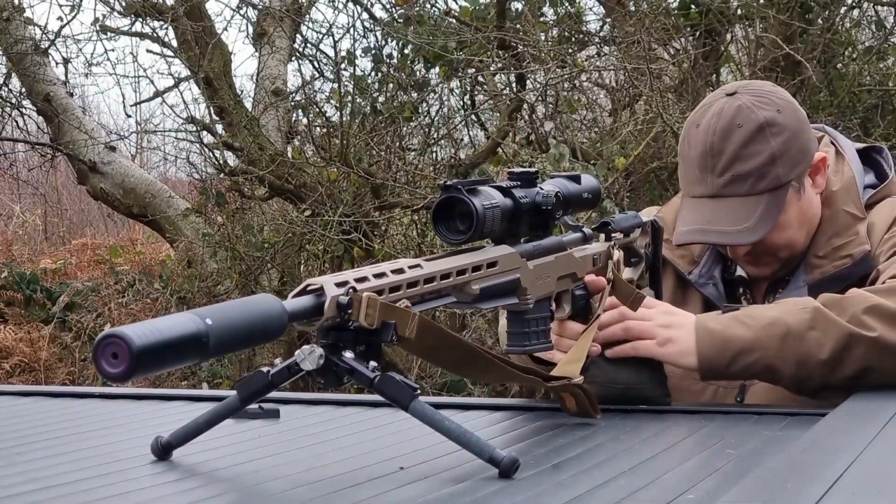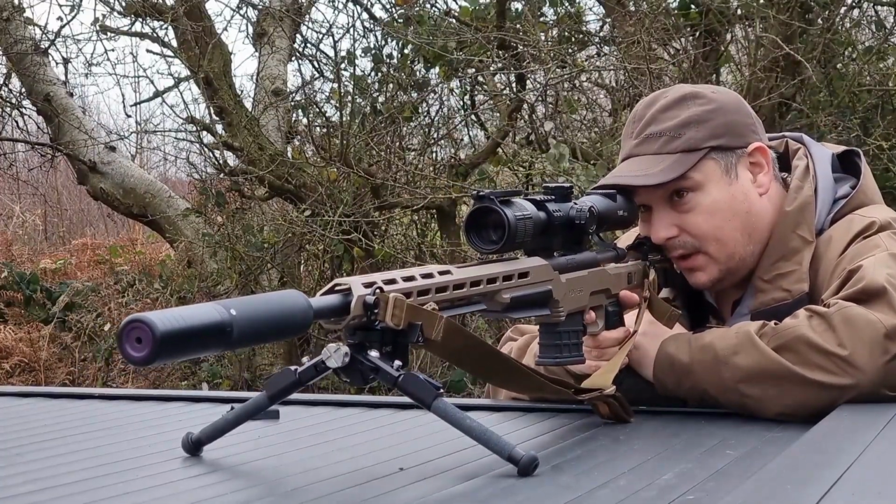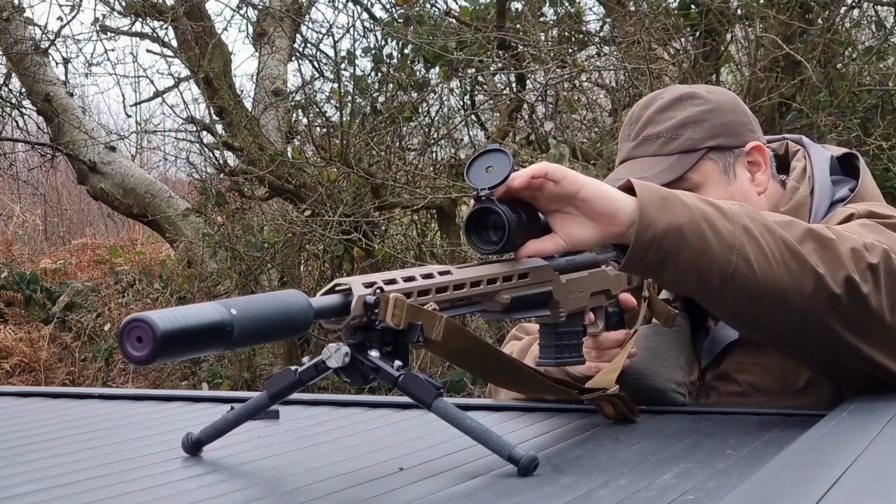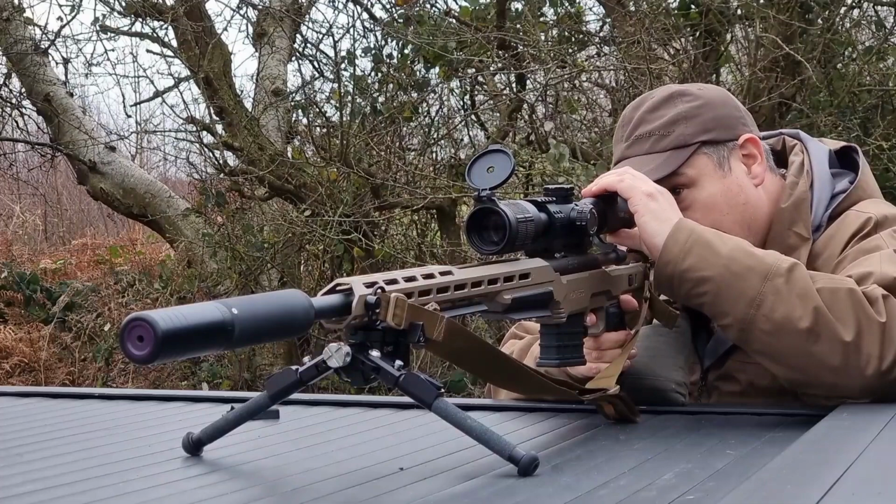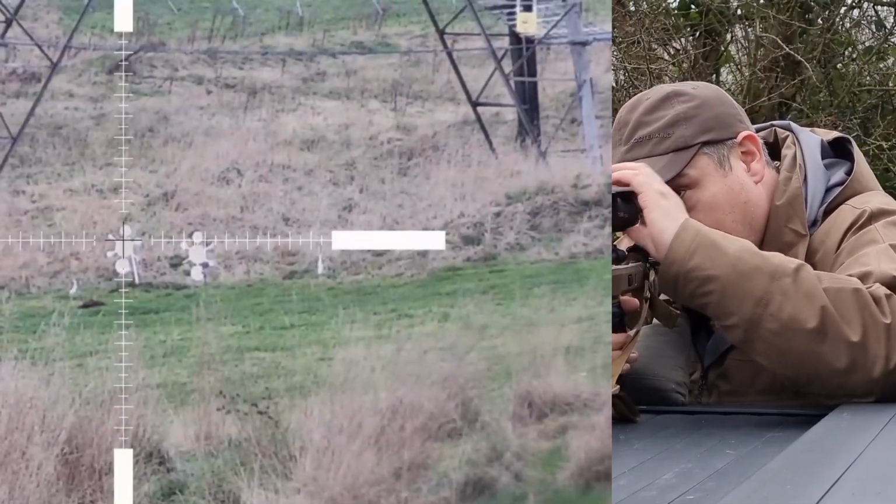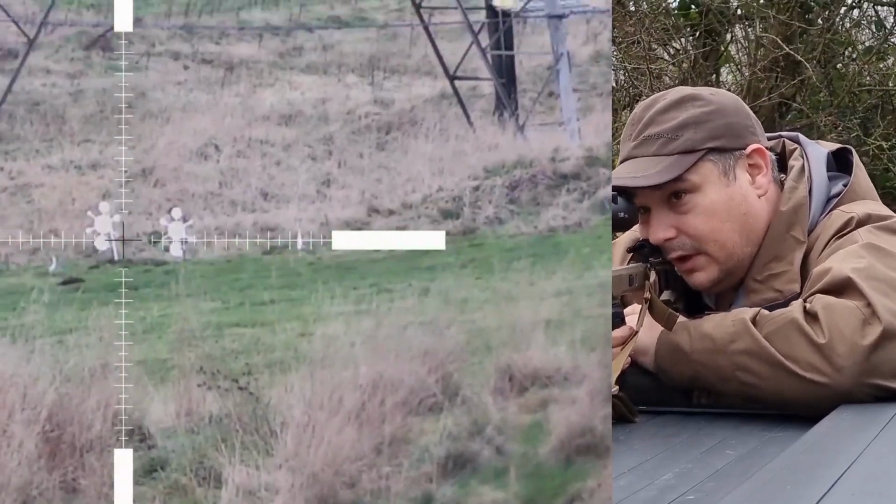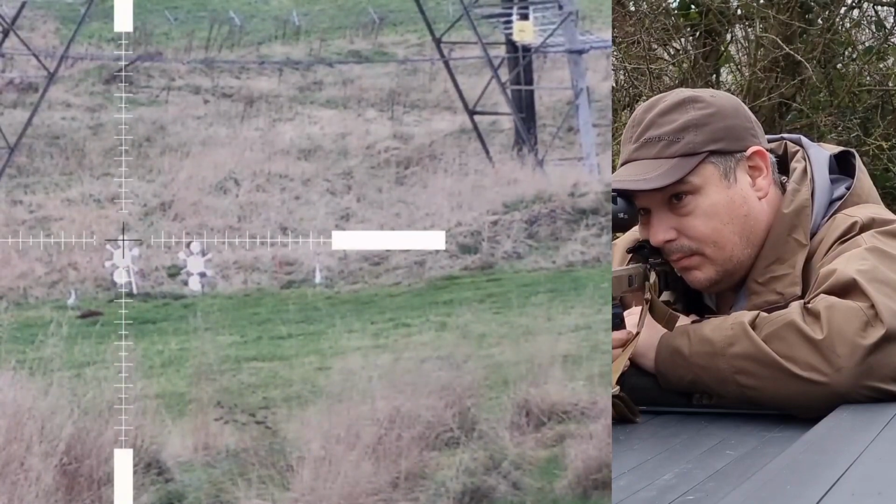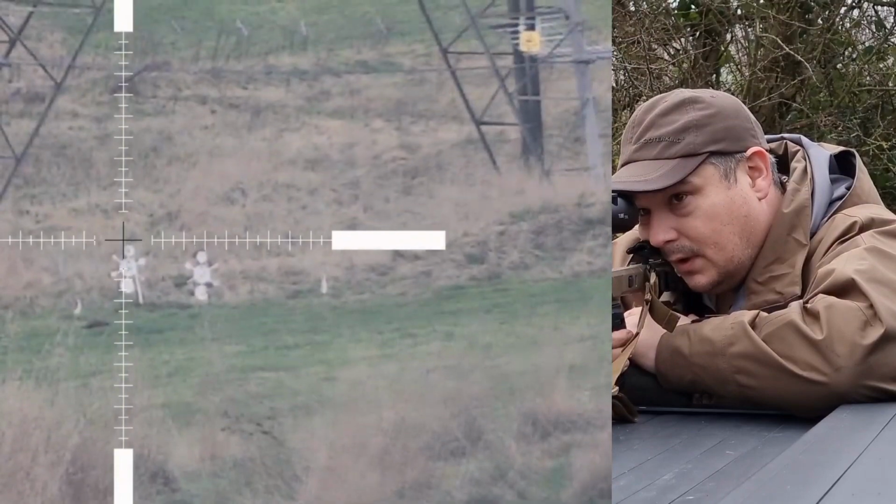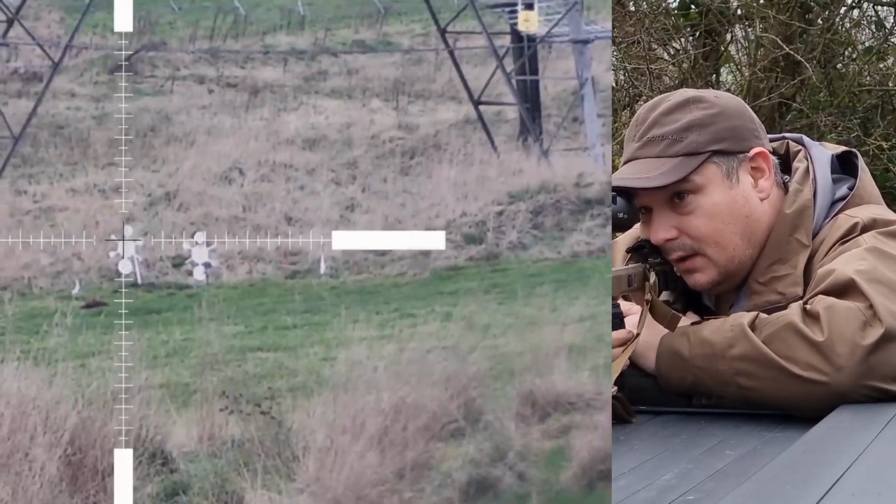on the top of the bacteria gong, the one that's got no markings on it at all, which is on the left hand side. So I'll start recording. Bolt in, get nice and comfortable, rifle's locked in, crosshair at the centre, as you can see. Smack bang, dead centre. That's what we like.